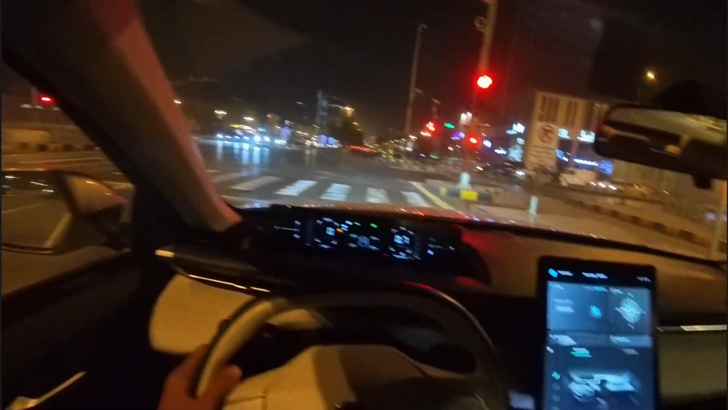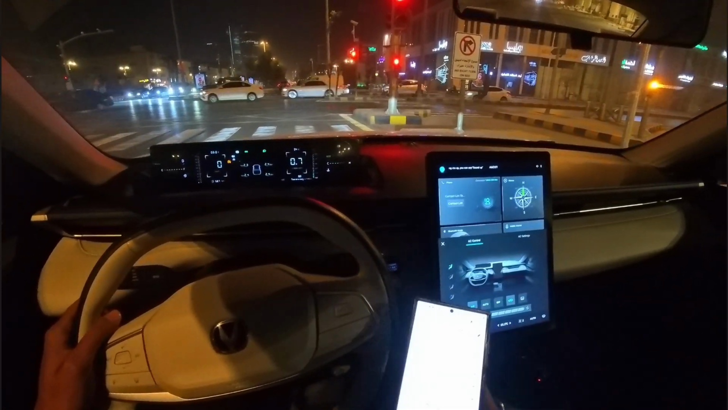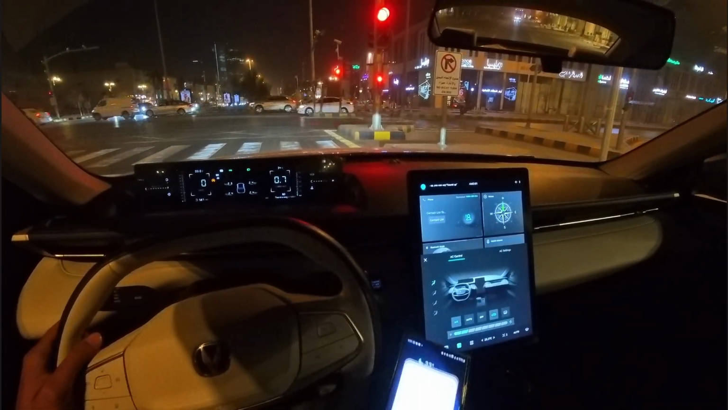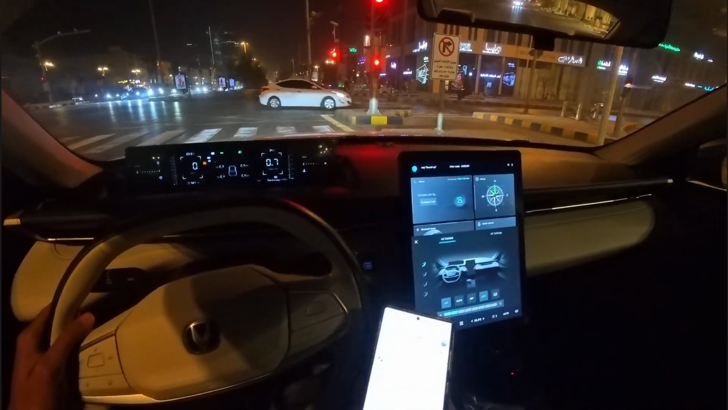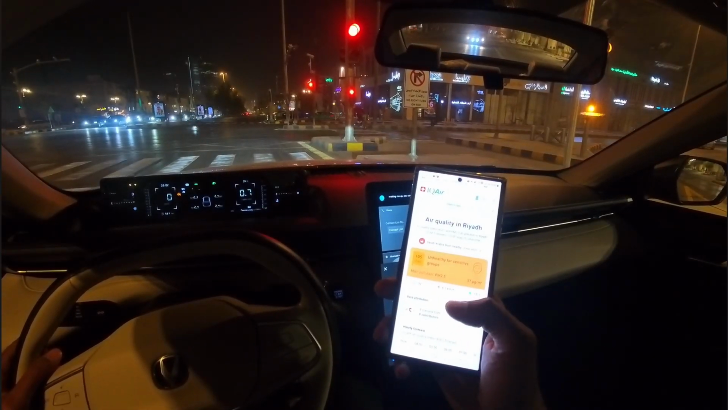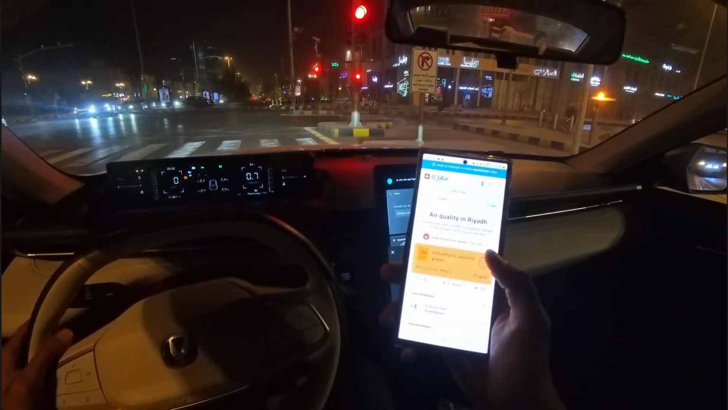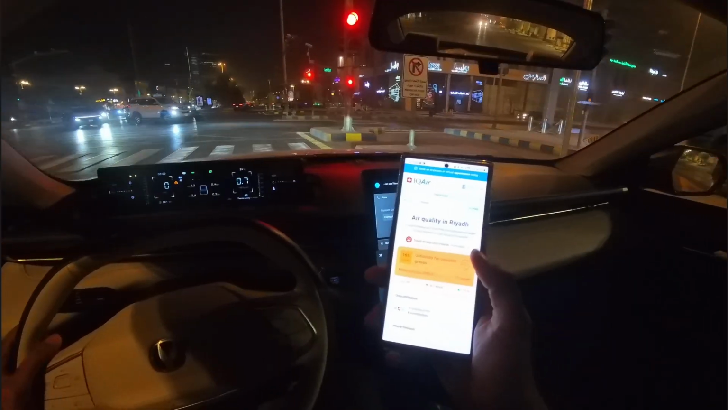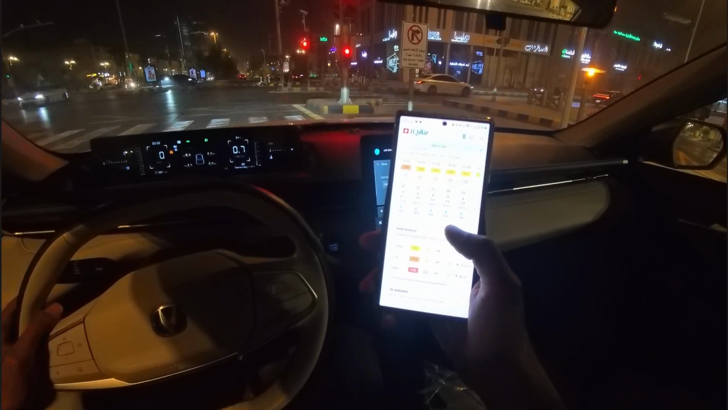We can check the AQI for Riyadh right now. Riyadh AQI. So if I show you over here, it's 105 right now, which means it's polluted, and the PM 2.5 in the air is 37 micrograms per cubic meter. It's high. It's actually not good.